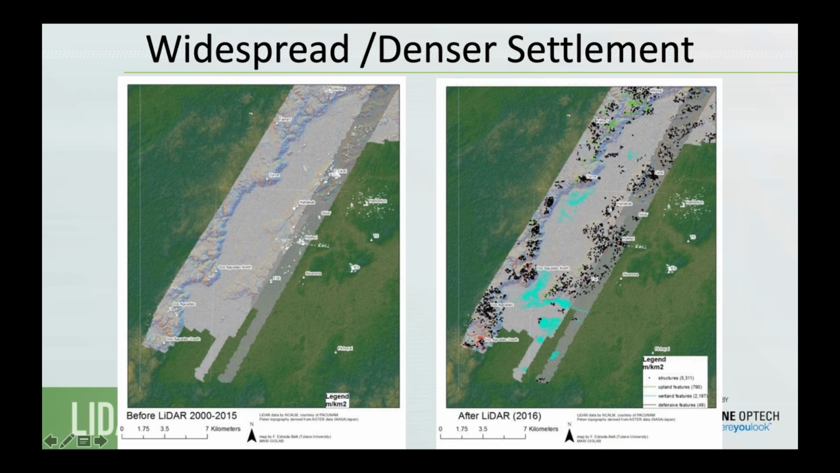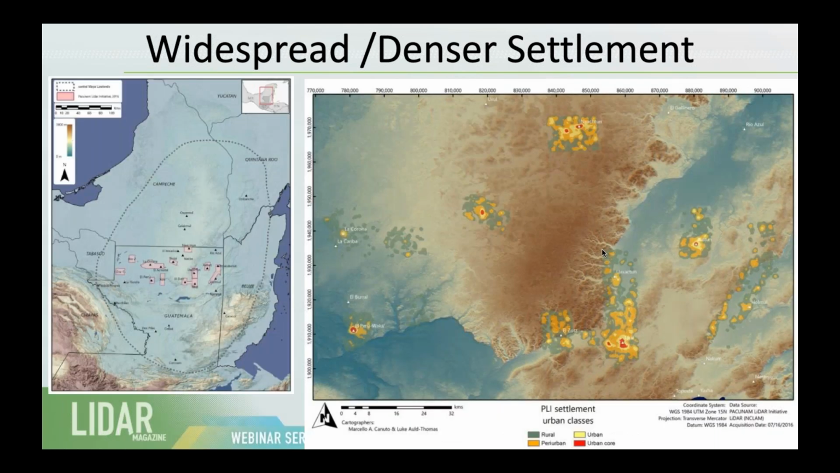After the LIDAR in 2016, and after many hours of ArcGIS analysis, all of these black dots represent structures. So you can see the difference in not only the number of known sites, but the density of the settlement is much larger and wider.